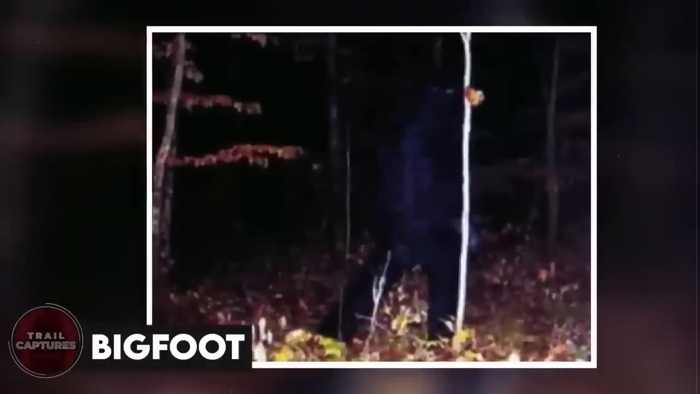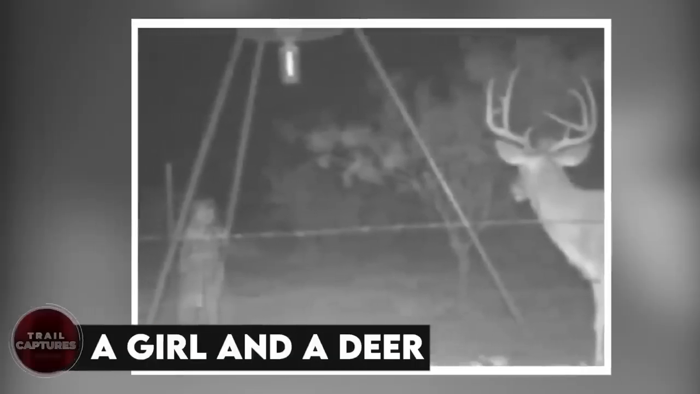Bigfoot. There's no way to know for sure if this is the infamous and elusive Bigfoot monster, but it certainly looks a lot like him. Then again, it could just be a human in a Bigfoot costume taking a walk in the middle of the woods. But with trail cameras being placed in the deepest areas, and this picture taken very late at night, anything can be possible.